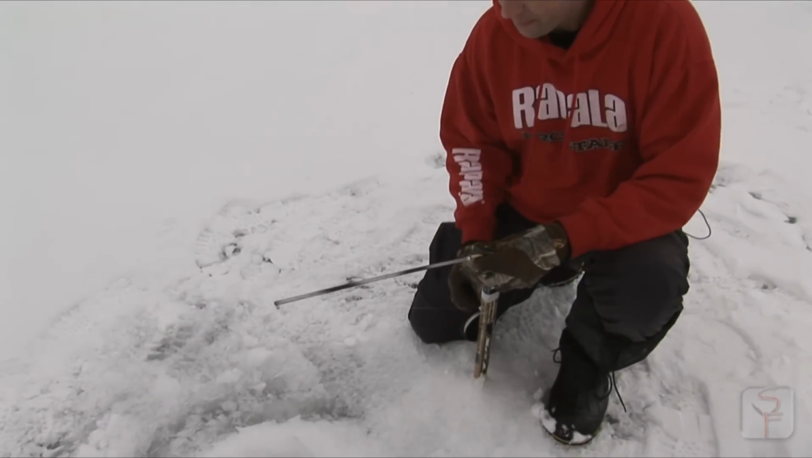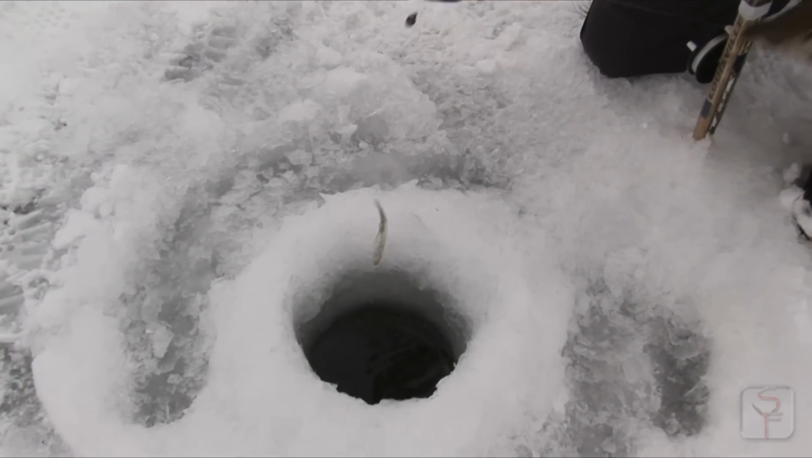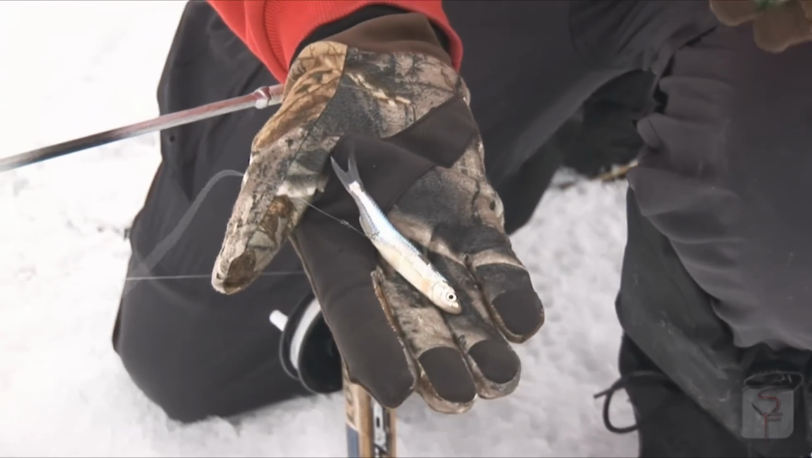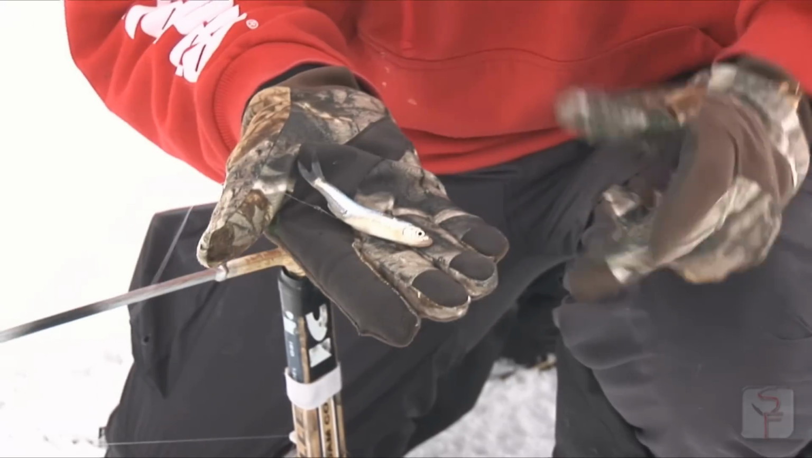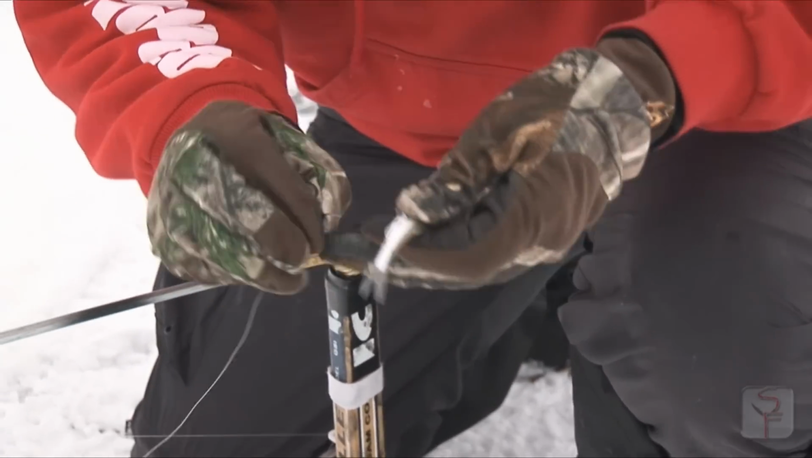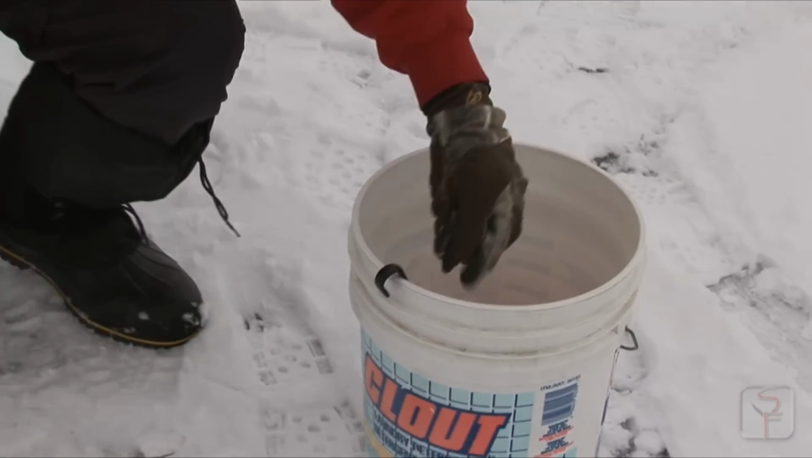Secondly, definitely check, if you haven't had a bite in a while, reel up and check your minnows. Quite often, the minnows are dead or they got plucked off, and the fish actually steal your minnow without you knowing it. So you could have a bare hook or a dead minnow and you're not gonna get a bite that way. This one here happens to be dead, so I'm not gonna get a bite on that. So definitely make sure you get a nice lively minnow.